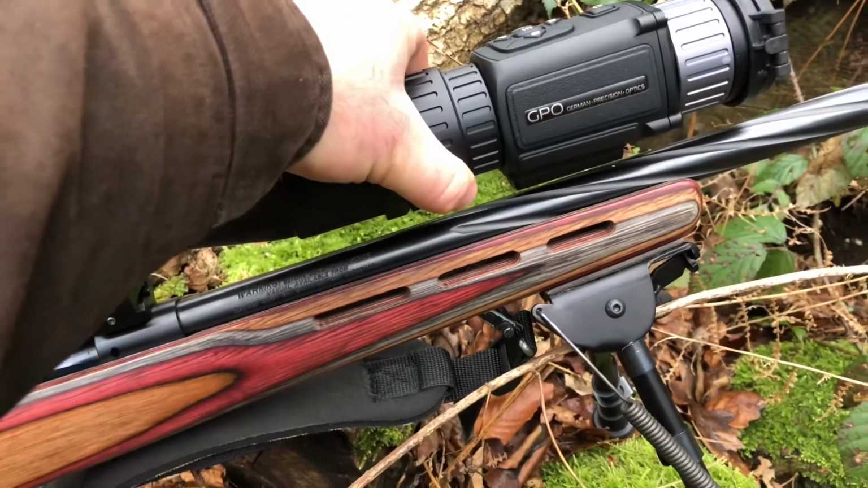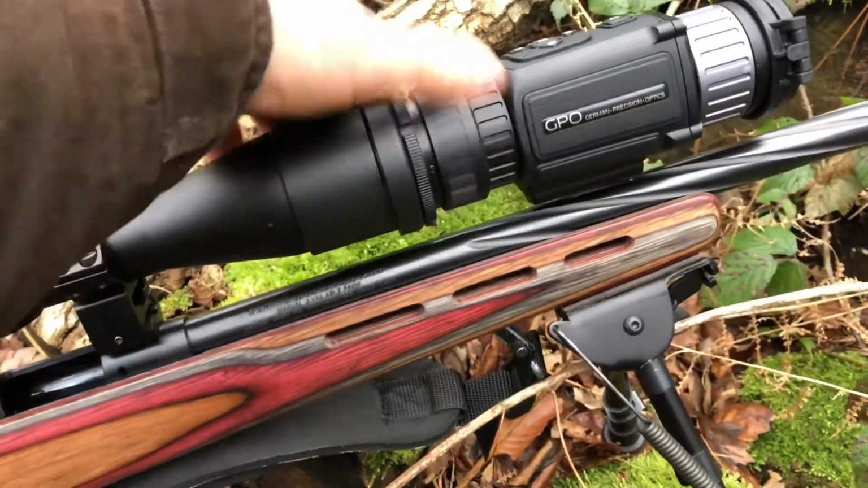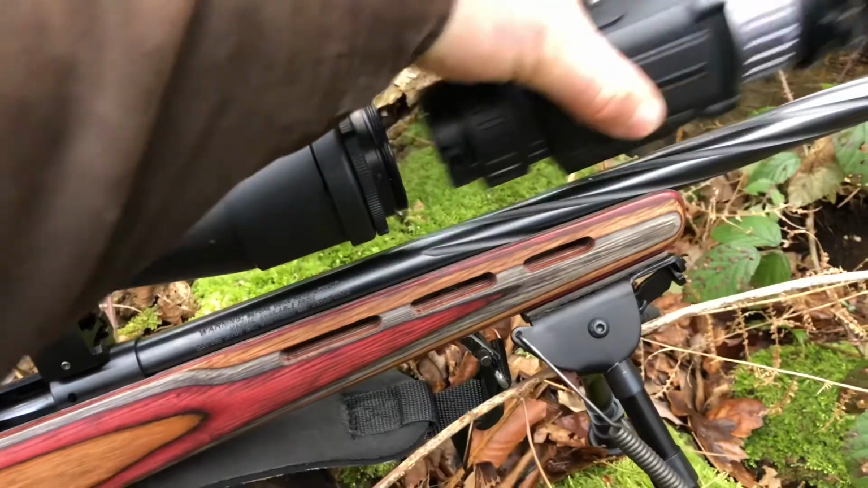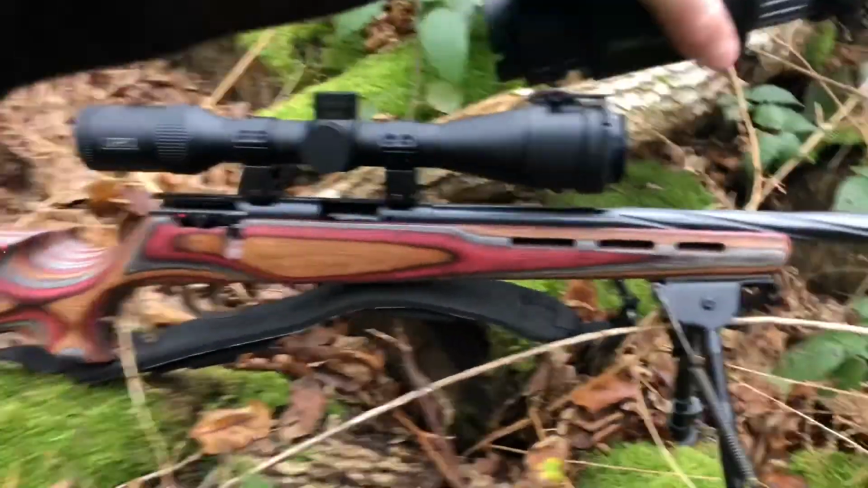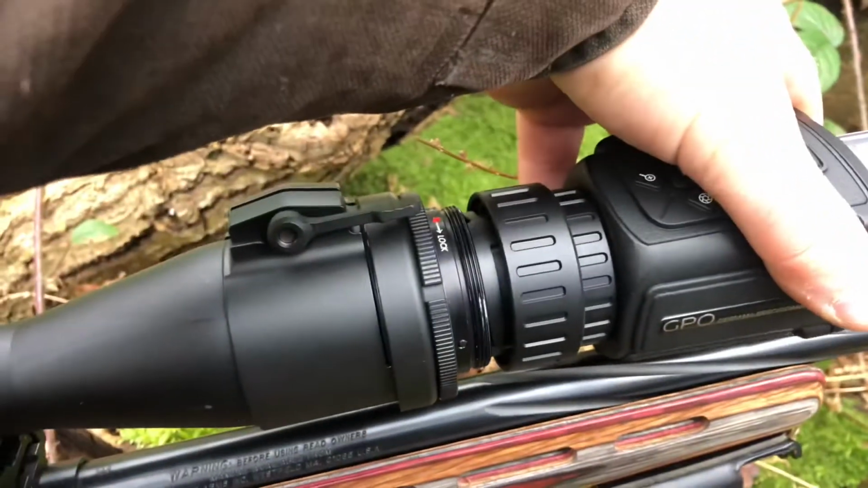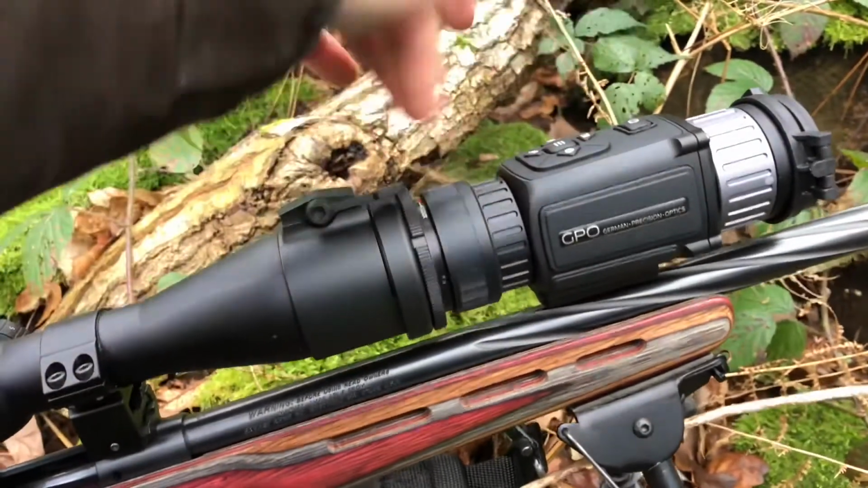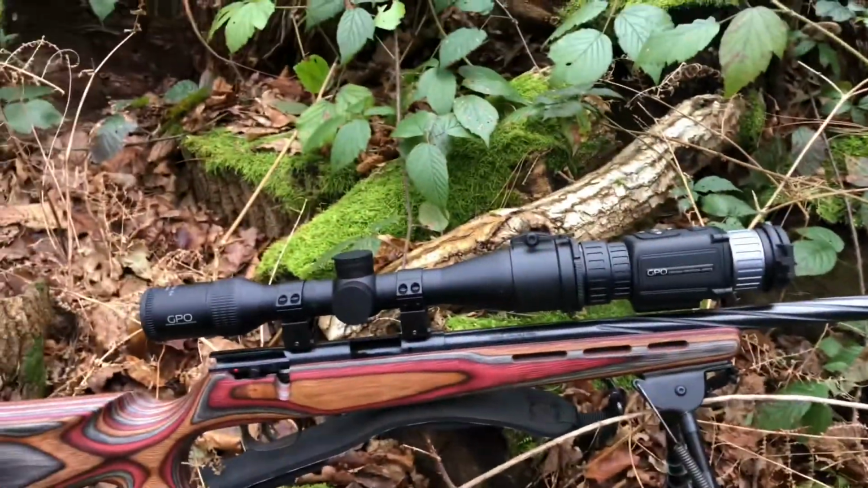And then let's say to take it off or take it on, you undo the nut, and it comes off. Simple as that. And to put it back on, you line up red dots there, lock it in, and ready to go.